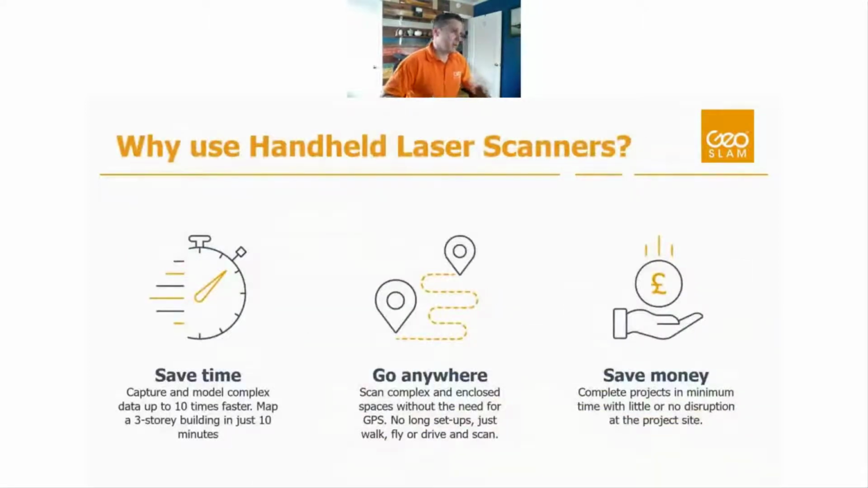So it might seem obvious, but the reason that we're pushing towards using handheld laser scanners or mobile laser scanners is because they save time. And when you're saving time, you're saving money, you're saving resources, you're saving computing power, you're saving travel costs, whatever. It starts to compound a lot because you're scanning so much faster, capturing data so much faster, doing a lot more volume of work as well, which allows you to make more money, hopefully.